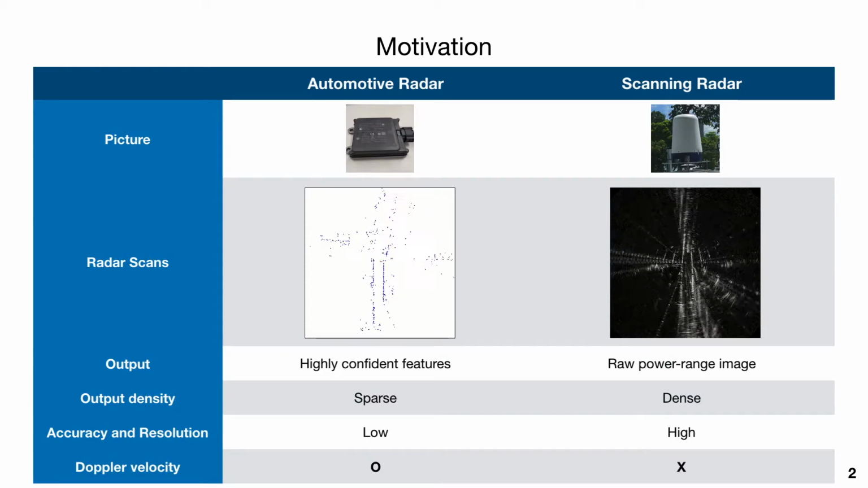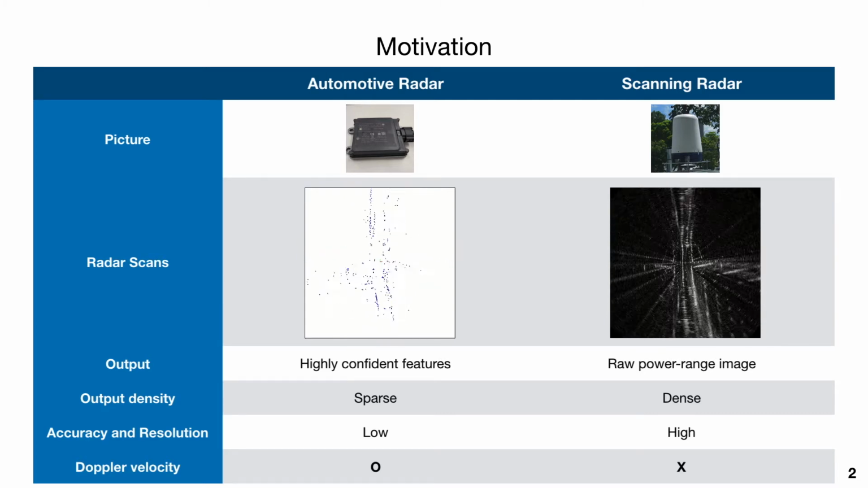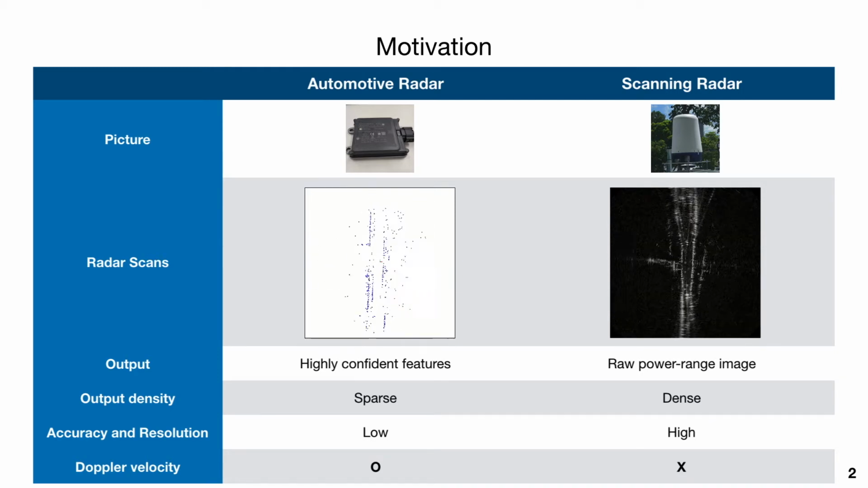On the other hand, radar sensors could be categorized into automotive radars and scanning radars. The automotive radar only provides sparse and highly confident features with relatively low accuracy and resolution, and each feature provides the Doppler velocity information. In contrast, scanning radar provides a raw power range image, which is dense and with relatively high accuracy and resolution, but without the Doppler velocity information.